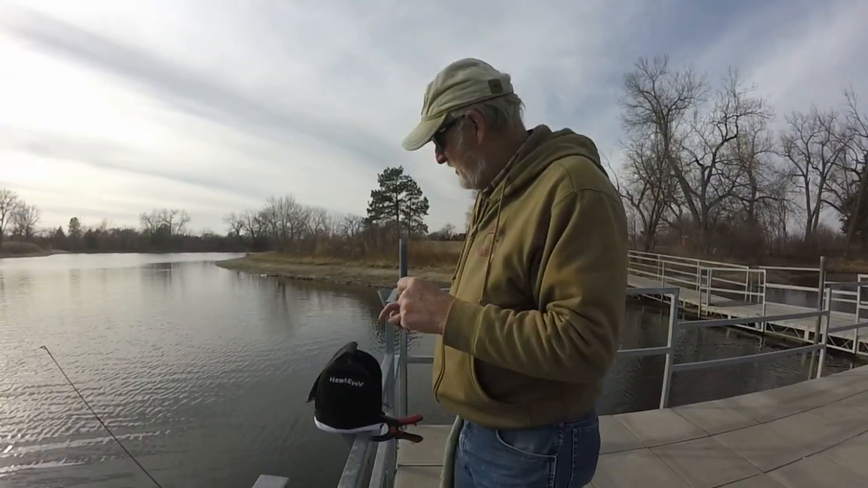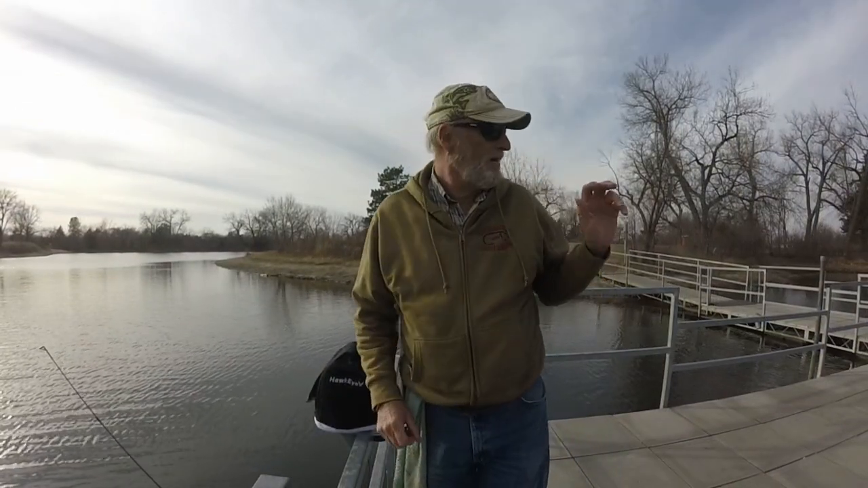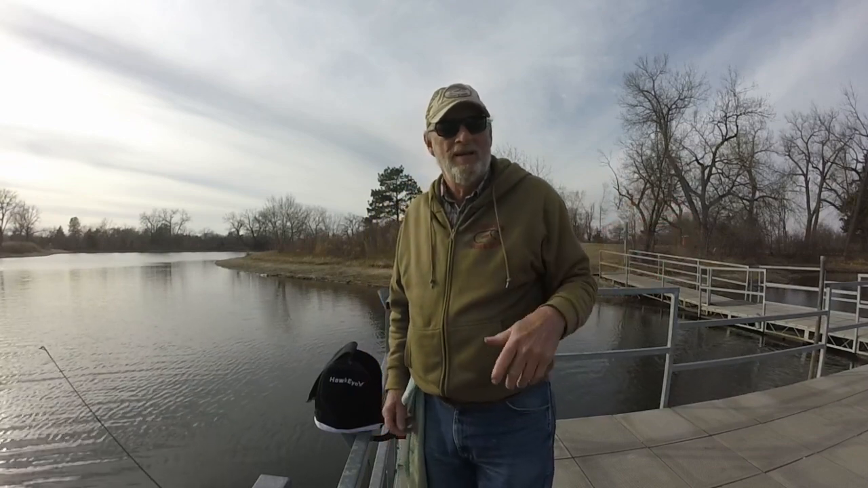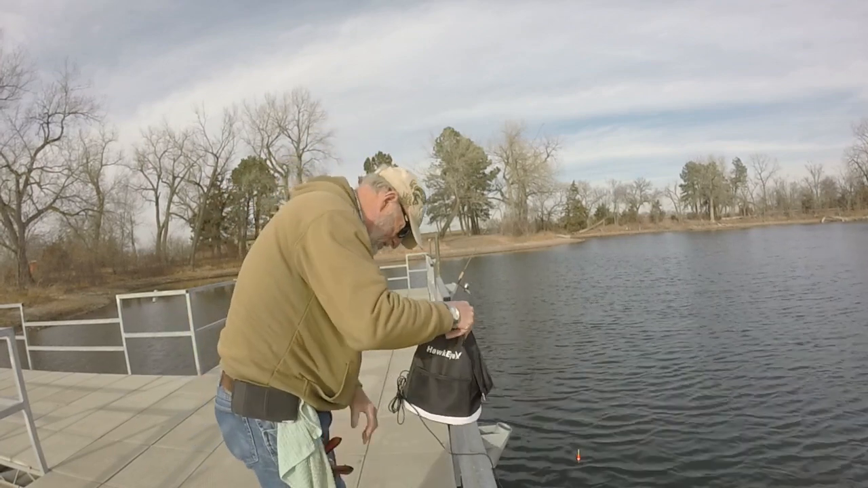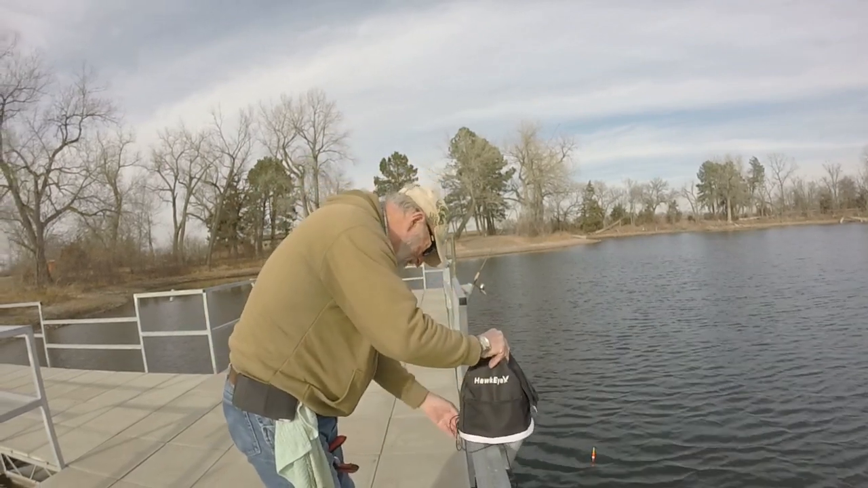All right, I think I'm gonna take the finder. I'm gonna go down the other end of the dock, mark a few spots, see if I see some fish, and maybe we'll move. Basically what I've been doing, guys, I've taken where the rod holder is. I've just been setting this in there.